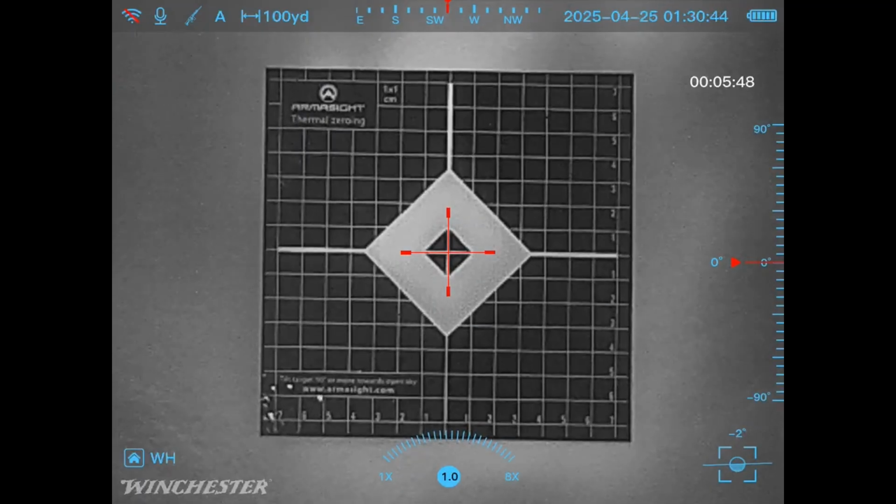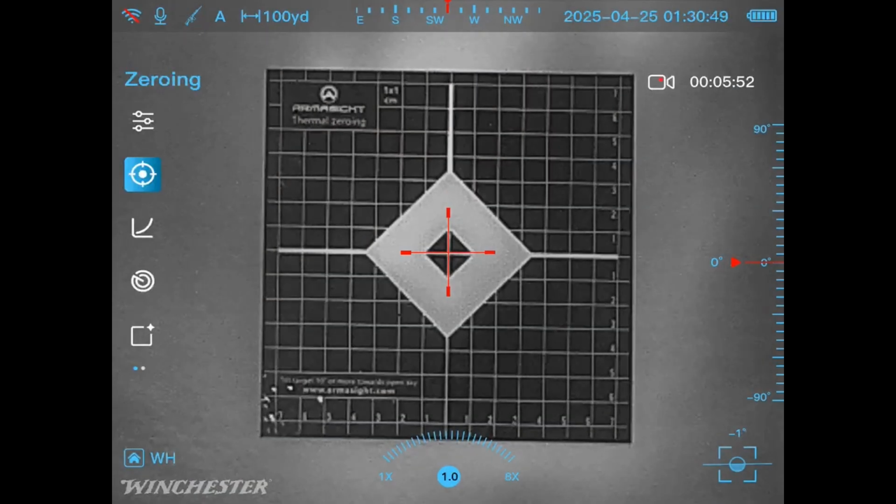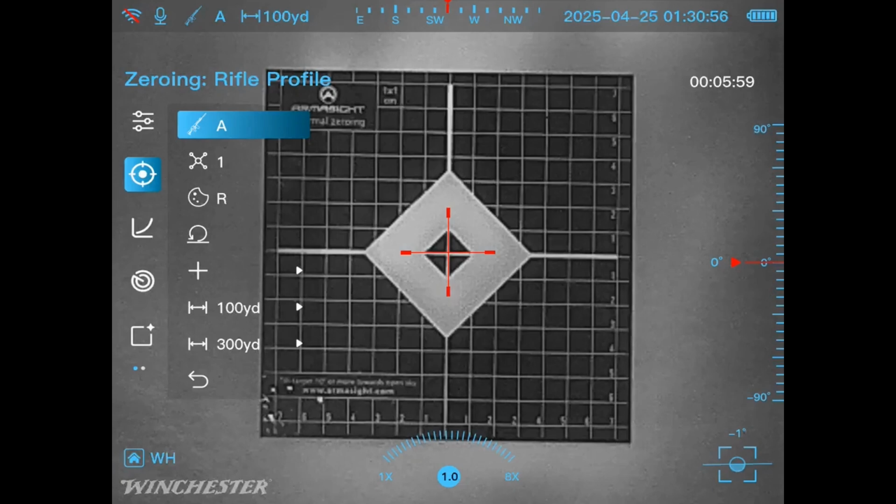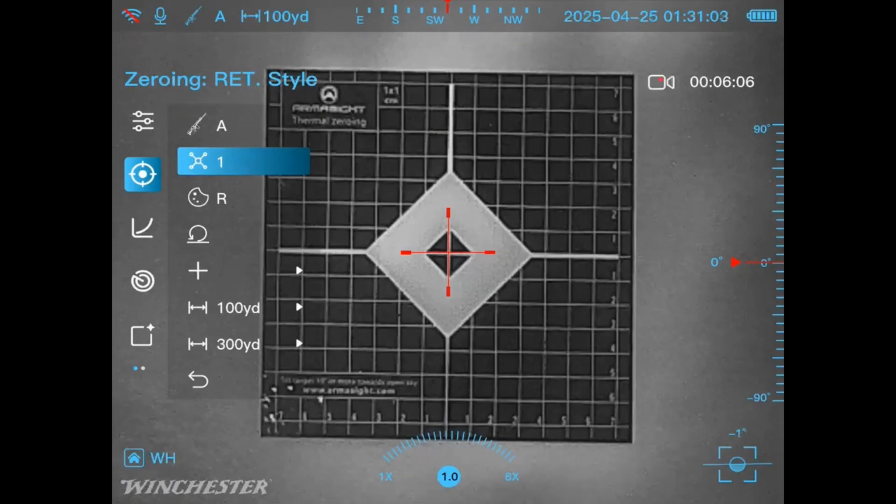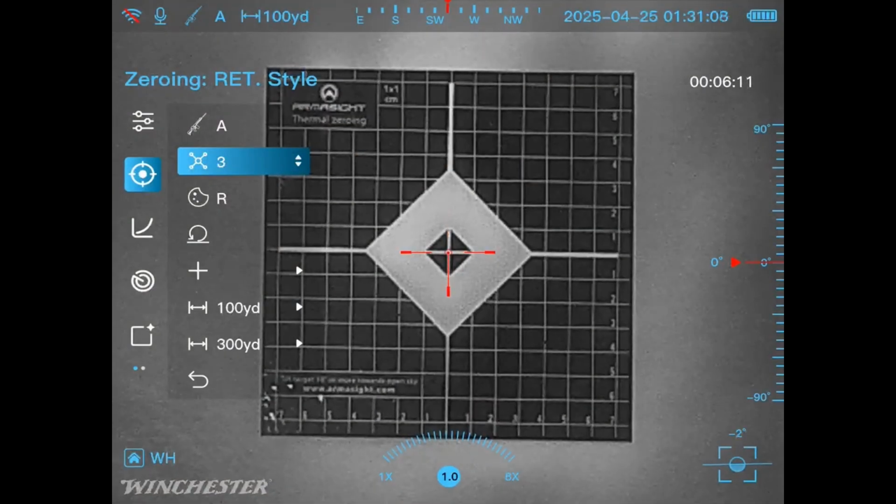So first thing you want to do before we start shooting is get into the menu, and we're going to set up a reticle and then set up the reticle color. All right, now that we're here on the screen, we're going to push the center button. That gets us into the menu. We're already on zeroing. We're just going to tap that, and then you'll notice at the very top it has rifle profile A. And then we have A, B, C, D, and E. And we're going to go down to the reticle. I'm going to select that, press center button, and now we can scroll through all the different reticle options.